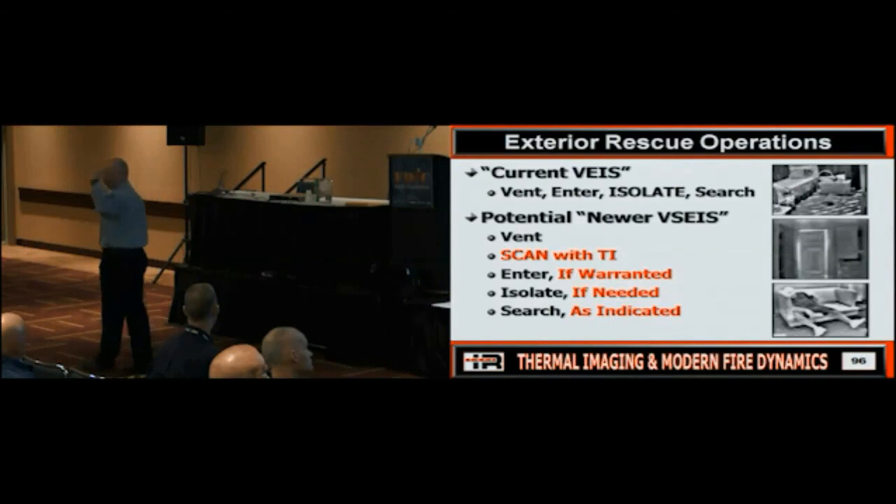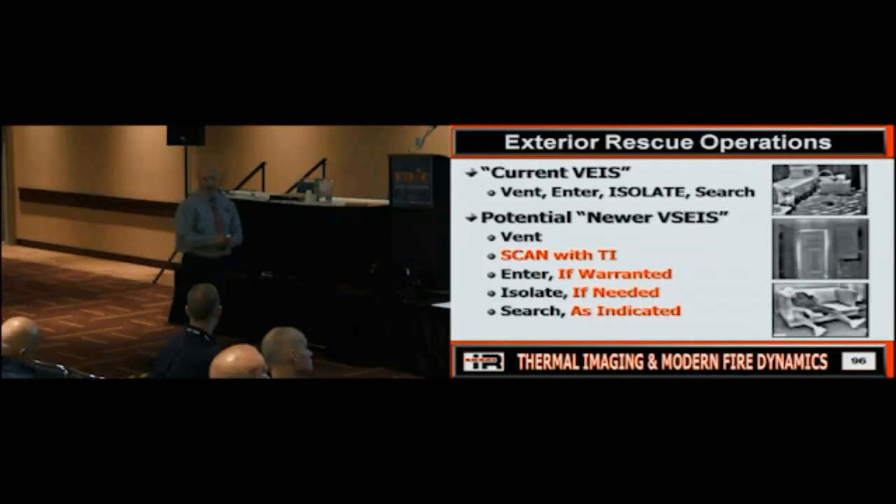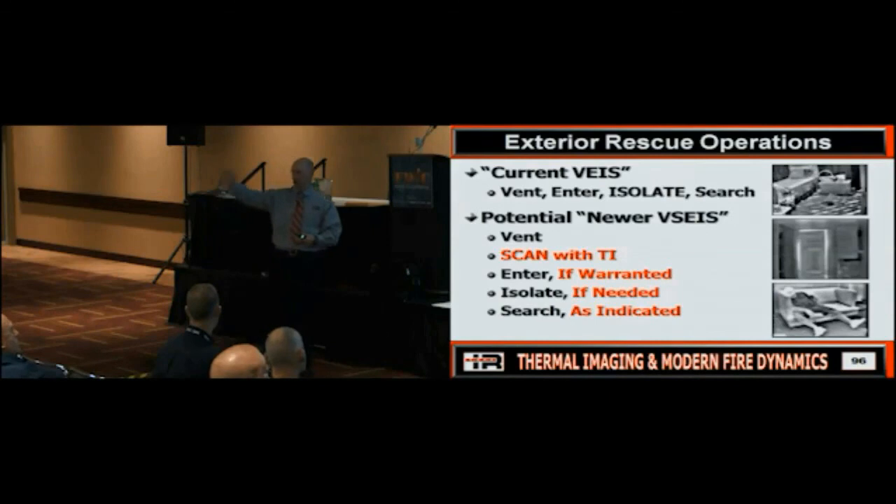Is this the only answer? No. Are we still going to have to go in areas and check them? Are we still going to have to make decisions? But would it make a hell of a lot of sense that as soon as you take that window, you do a quick scan of that room? Does everybody see where I'm getting at? Yet are we teaching that?